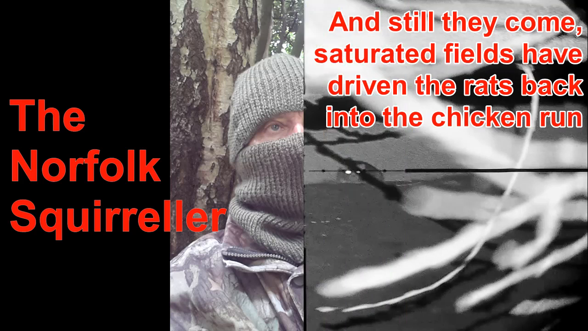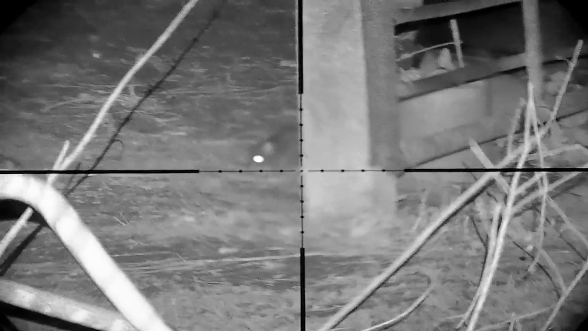These first two clips show just how active the rats have been over the last 3 weeks. Obviously the wet weather has forced them in from the fields. It's quite amazing just how much spoil they've dug out from underneath the chicken house. There's obviously a lot more rats around than there was.